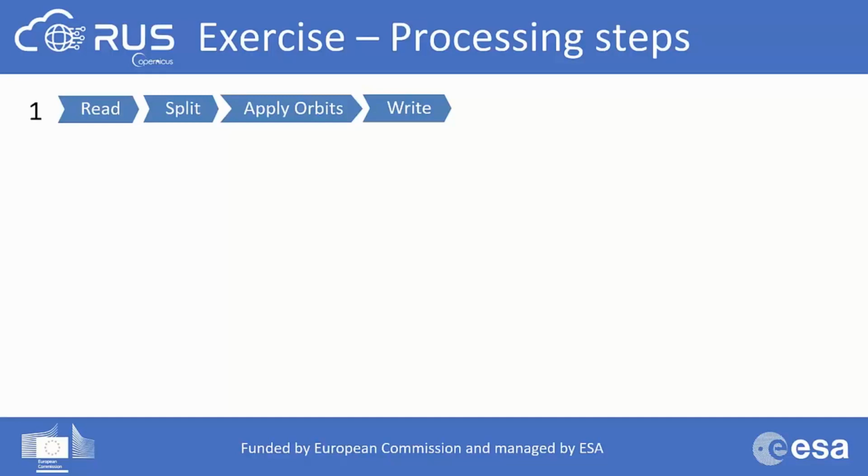Next, we will apply the orbits, which is actually this processor. With this processor, we can have accurate satellite position and velocity information. So based on this information, the orbit state vectors in the abstract metadata of the product are updated. Usually they are available a few days after the product is released.